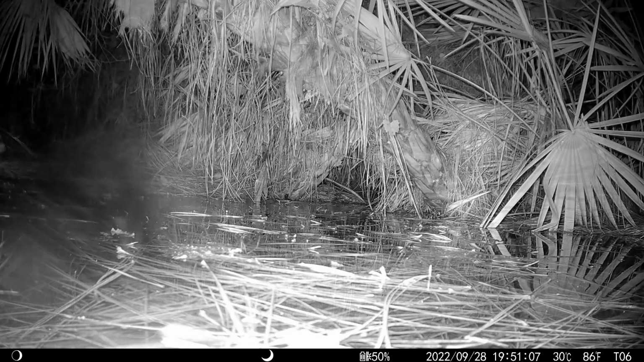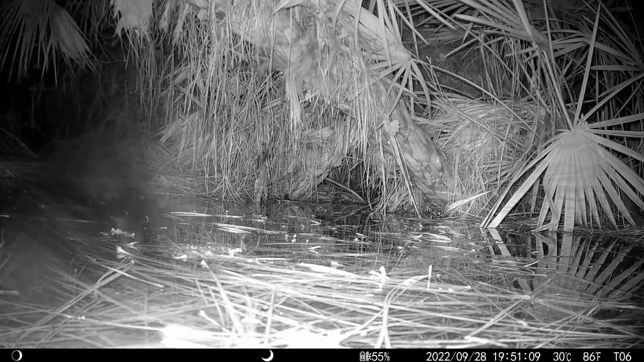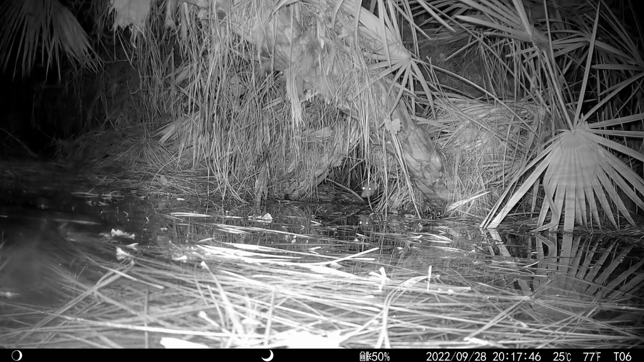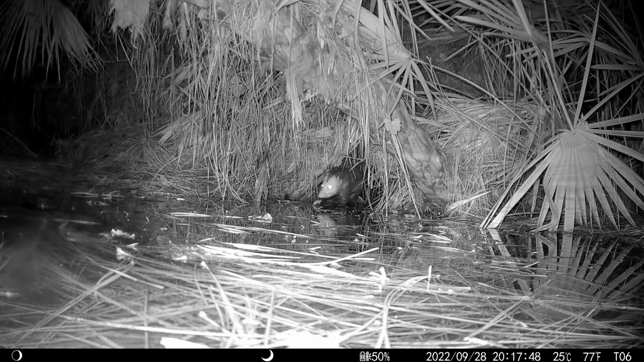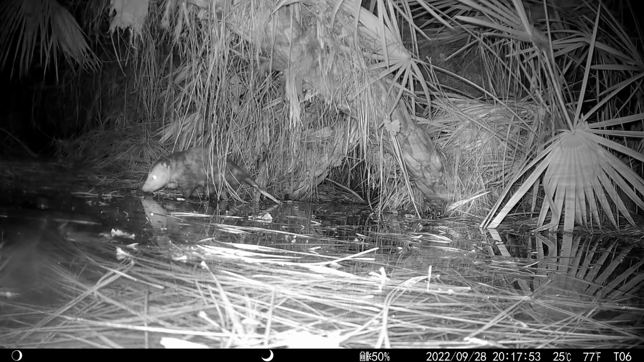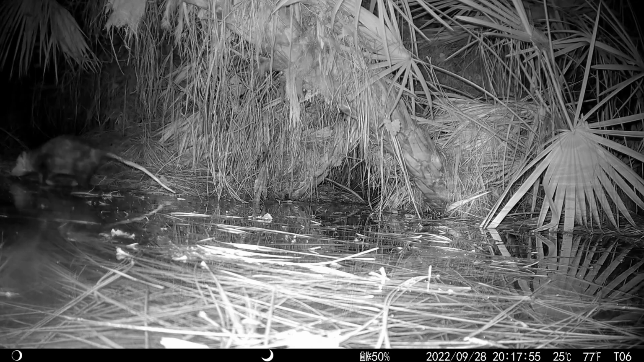And amazingly, it continued to work. It wasn't until much later, on October 15th, that the camera was actually snapped off by something really big. I had a solar power pack in there. I knew the batteries wouldn't last the whole time I was gone, but remarkably, they lasted until October 15th.